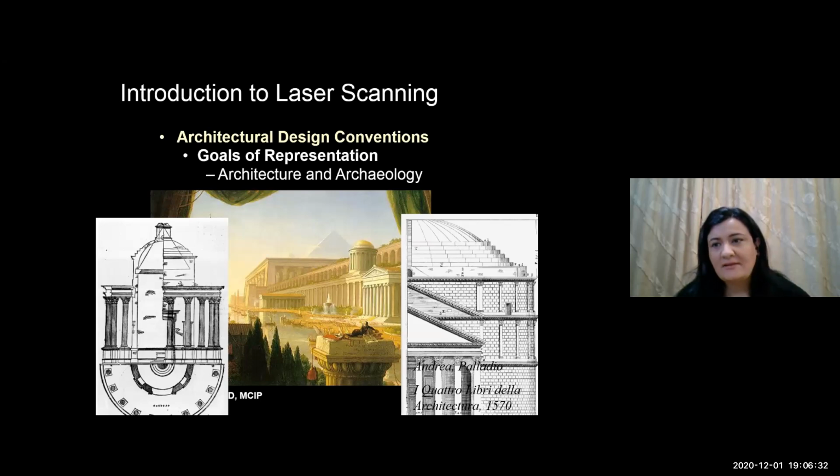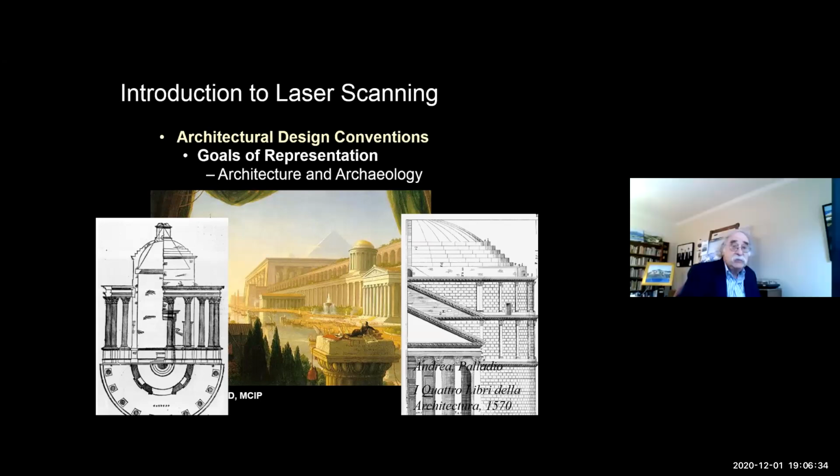So we still expect our computer applications to display the data in these views.